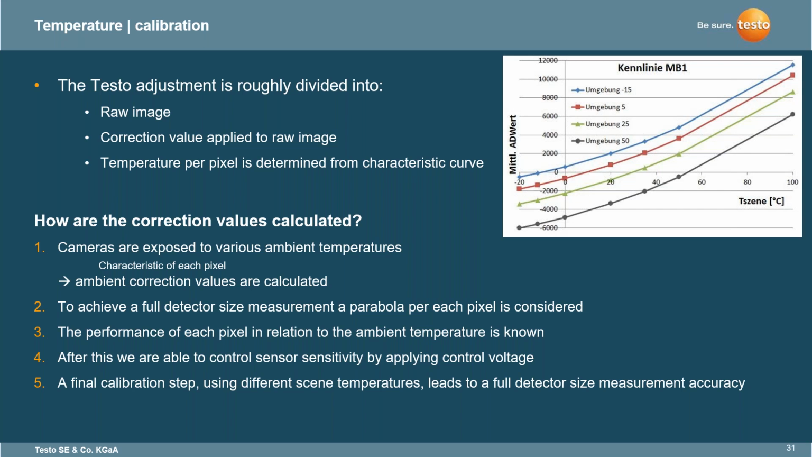So this from Testo, when it comes to actually doing a factory calibration, is understanding, hey, we go the extra mile to make sure that this is going to work in any ambient conditions, because these imagers are exposed to very different temperatures at different times.